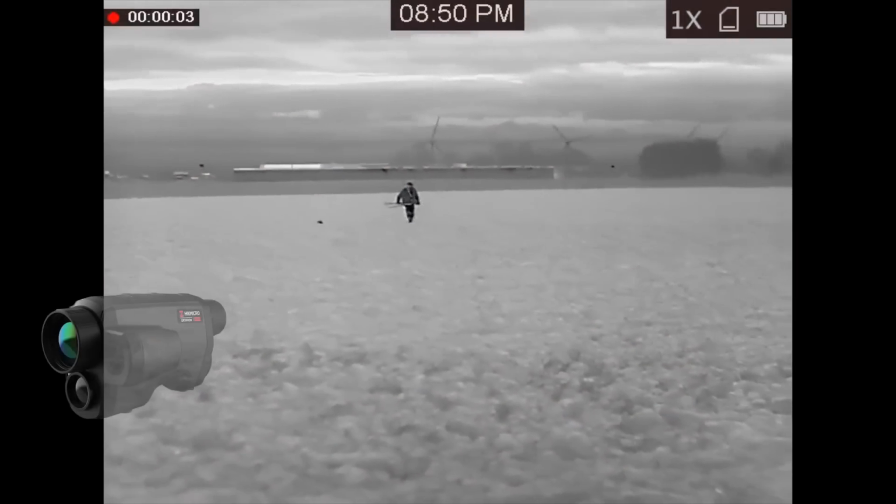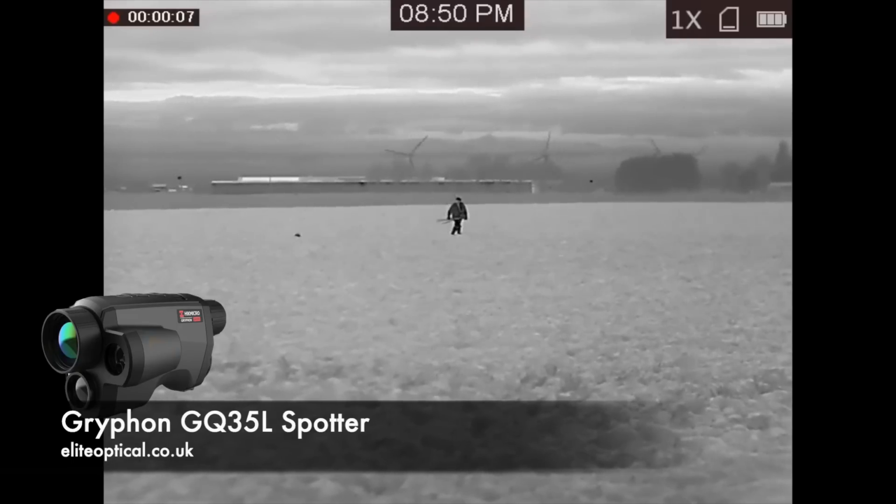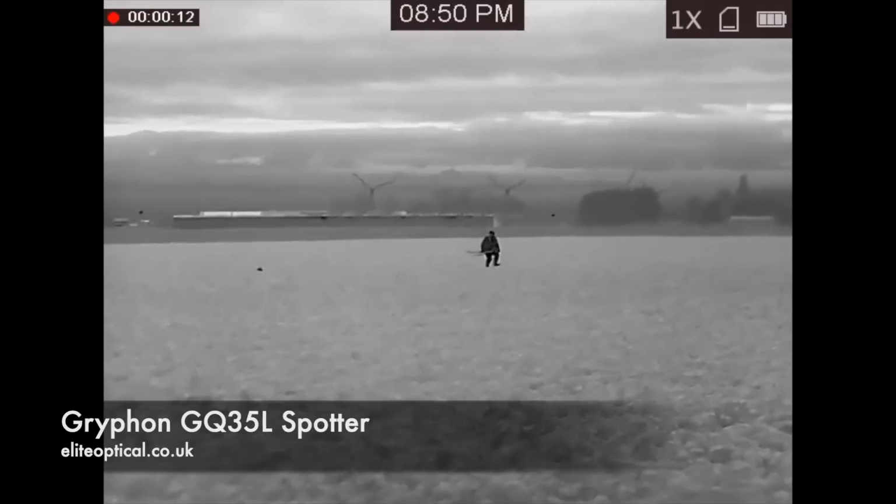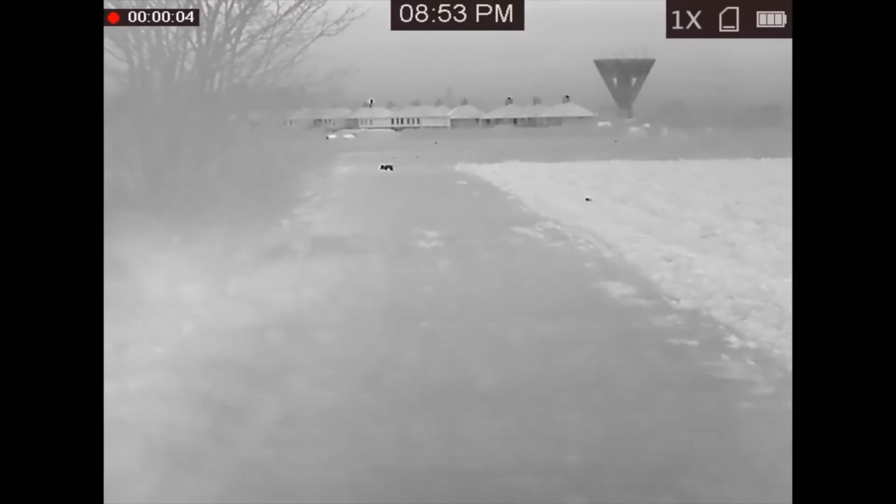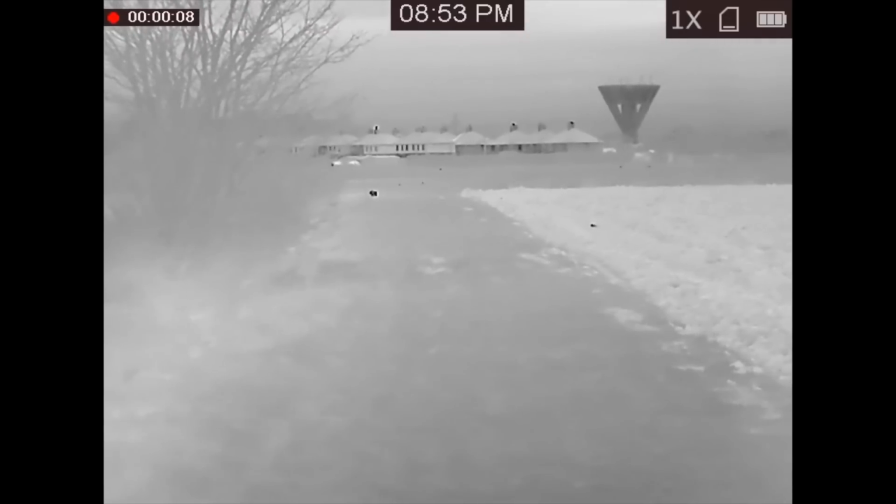So in this first clip here, you can see me walking away from that small thermal signature. That's actually the Icotec GC500 caller I dropped off. Rick's filming me using the Griffin spotter here, the GQ35L, and I'm walking 50 to 60 yards away from the caller. I put on the fox mating call, and straight out of the pheasant cover comes this vixen.